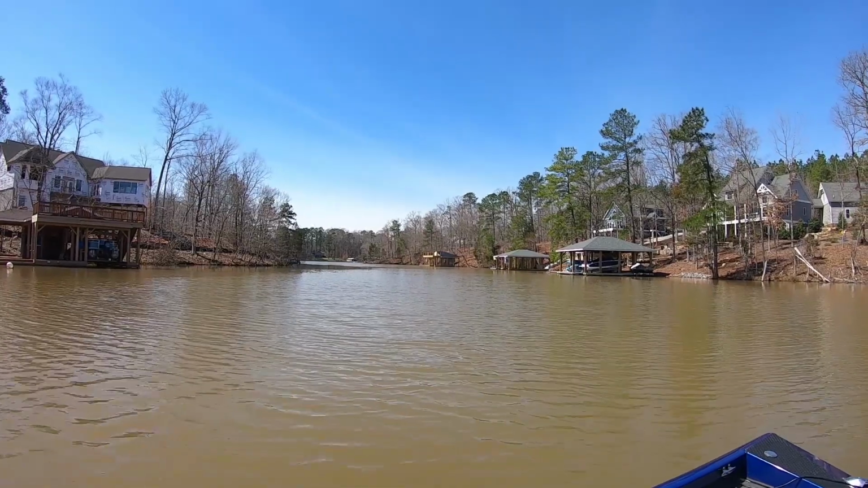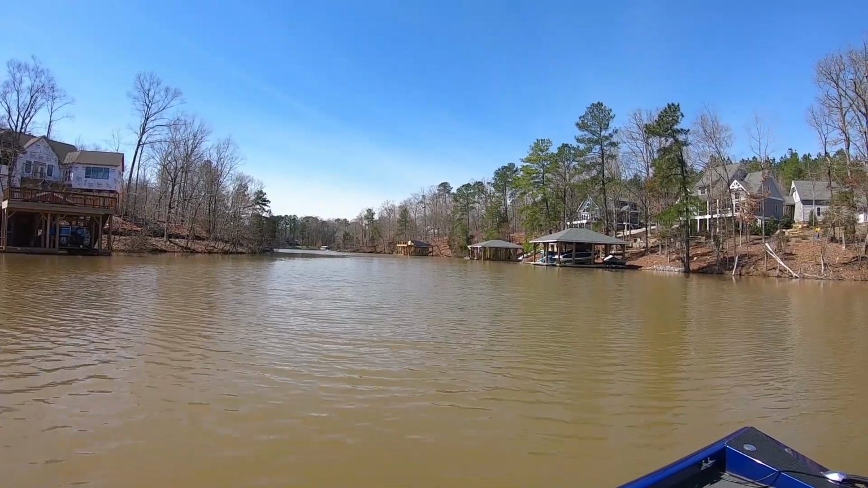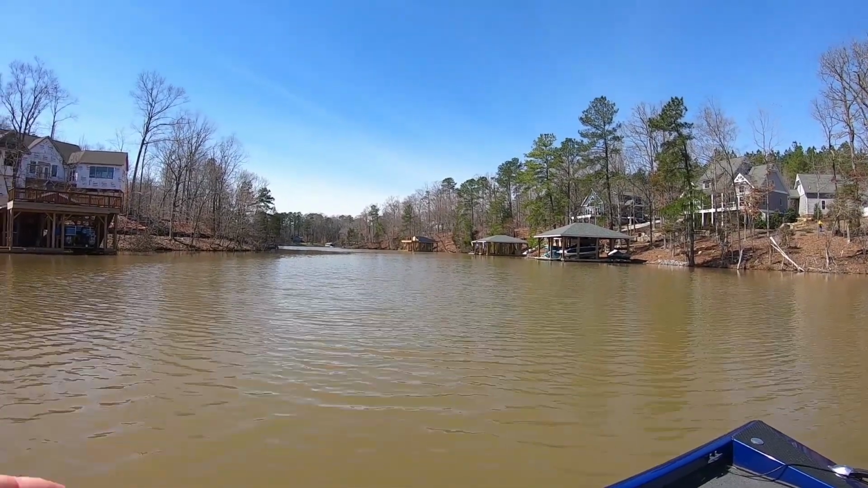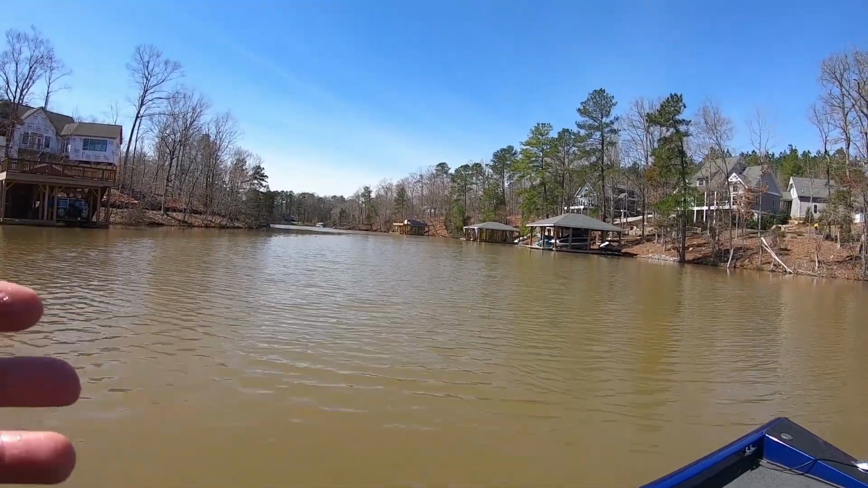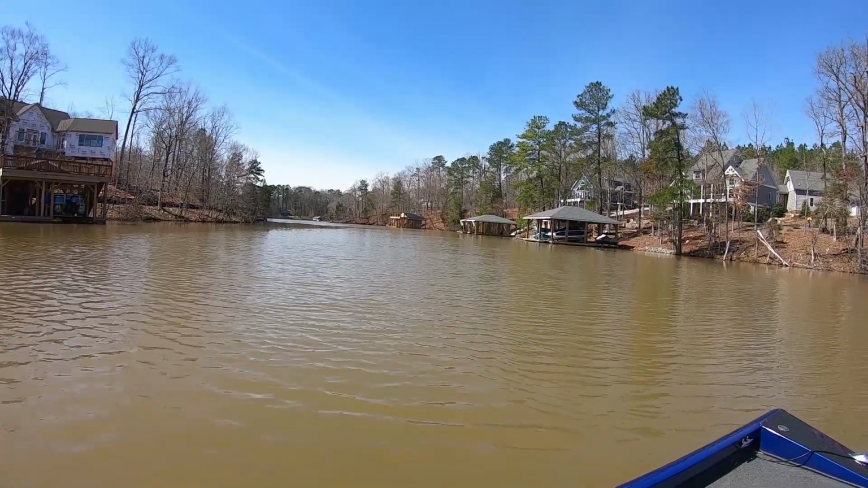Say, I start looking around before I start to fish and try to find some fish. This time of year, pre-spawn. Well, I hadn't even looked at the water temperature. It doesn't matter. I know it's pre-spawn. Pre-spawn from now till the end of April. This is in March, guys.